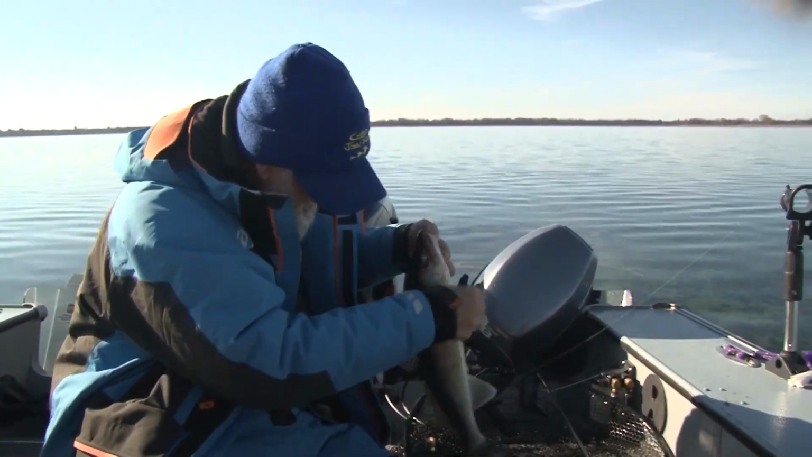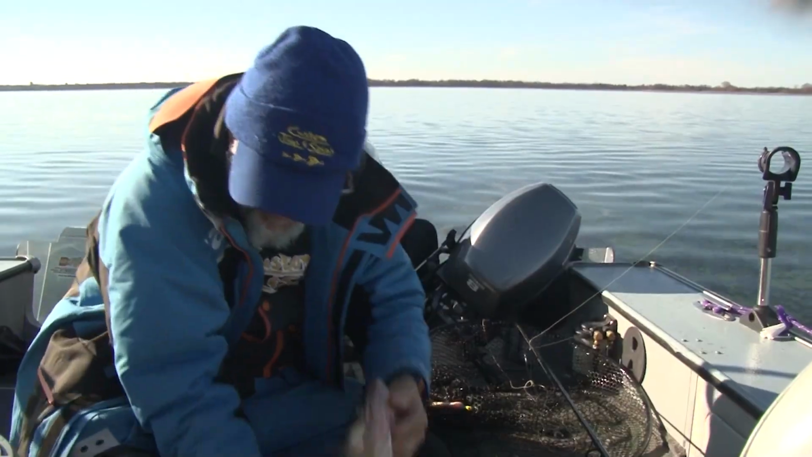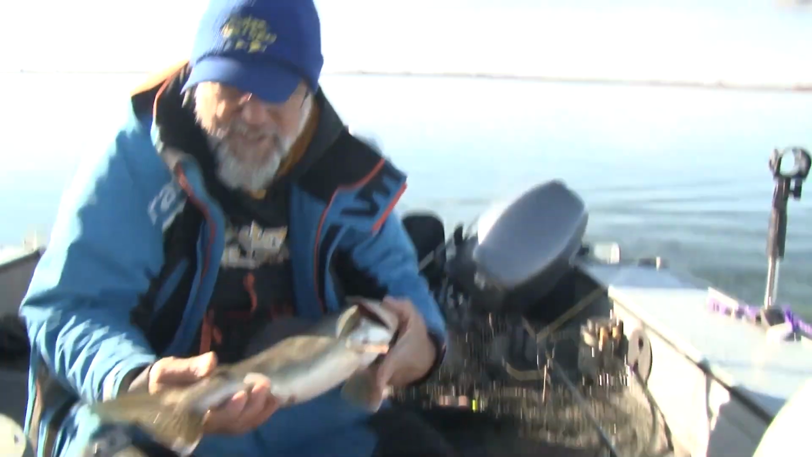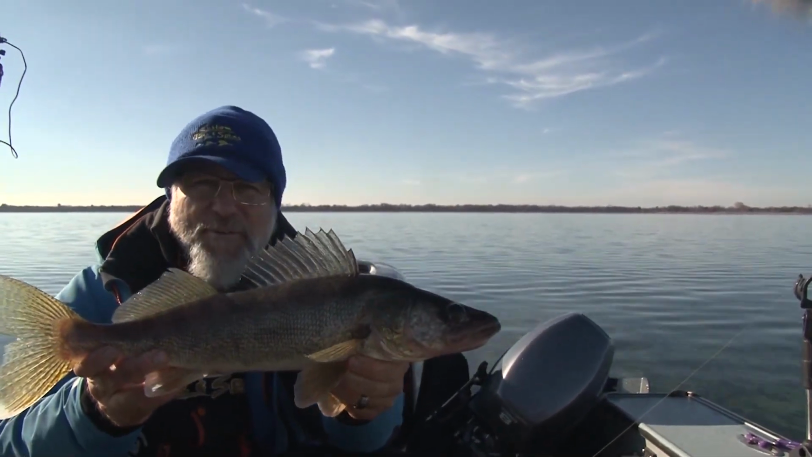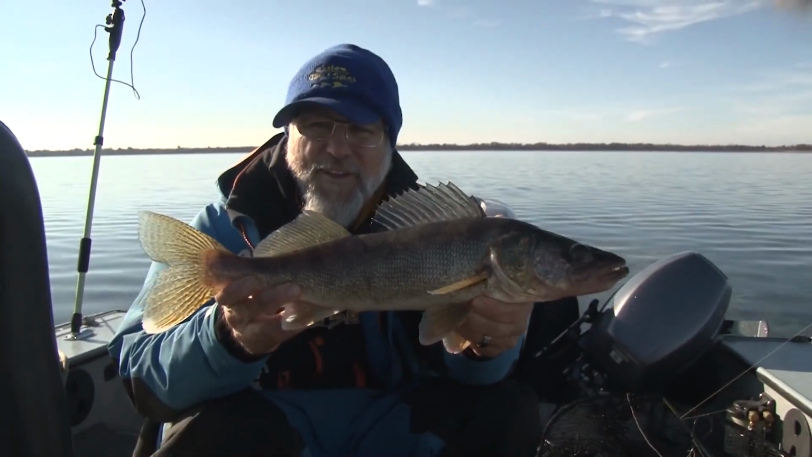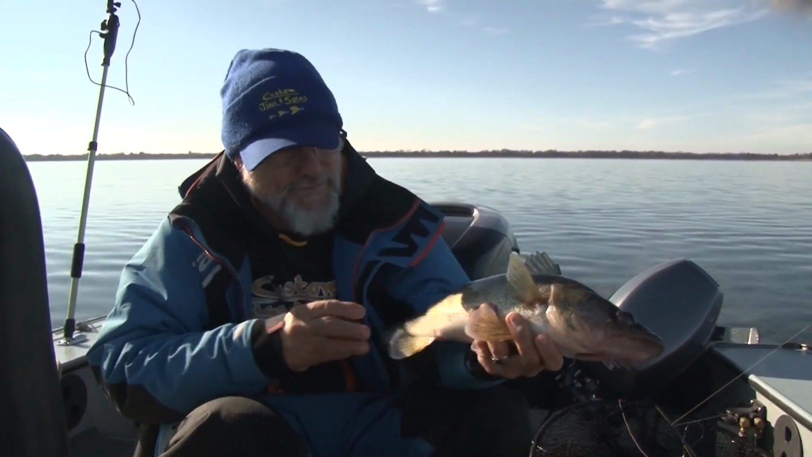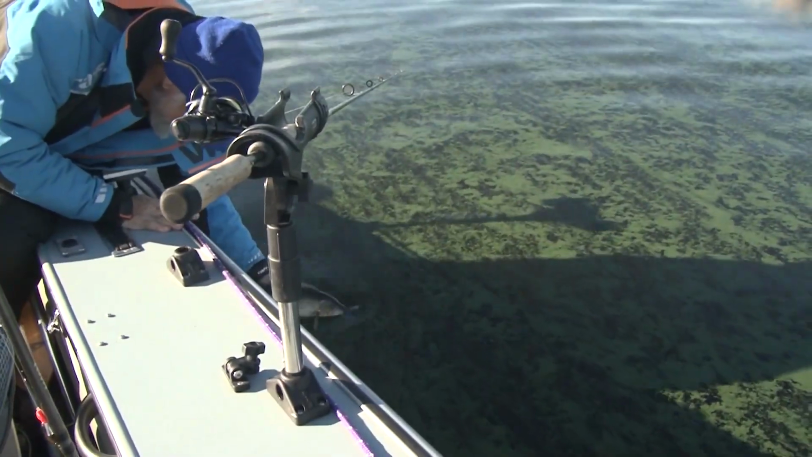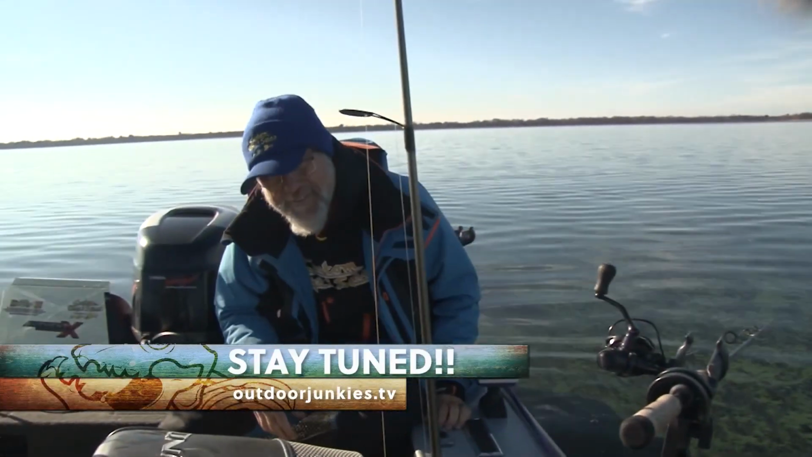There's what we're looking for. Let's see. This guy here is probably over a little bit. Yeah, this is a 21-incher. So, nice healthy fish. And that's what we're looking for out here on Petenwell in the fall. So, all right, we'll let this baby go. All right, now we're on the board.